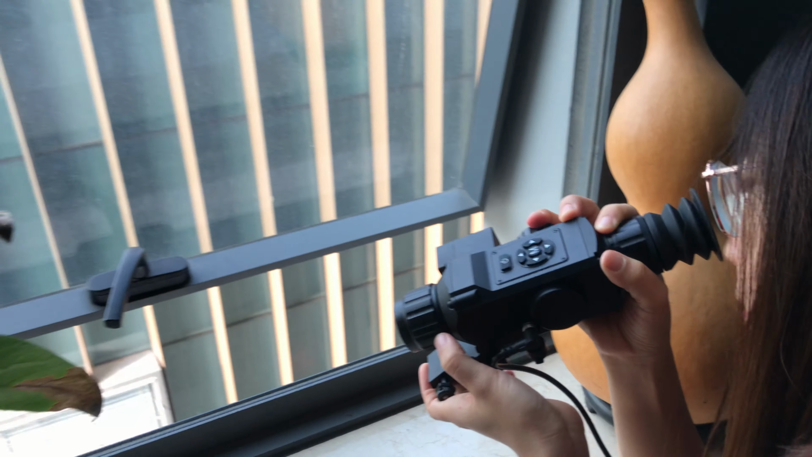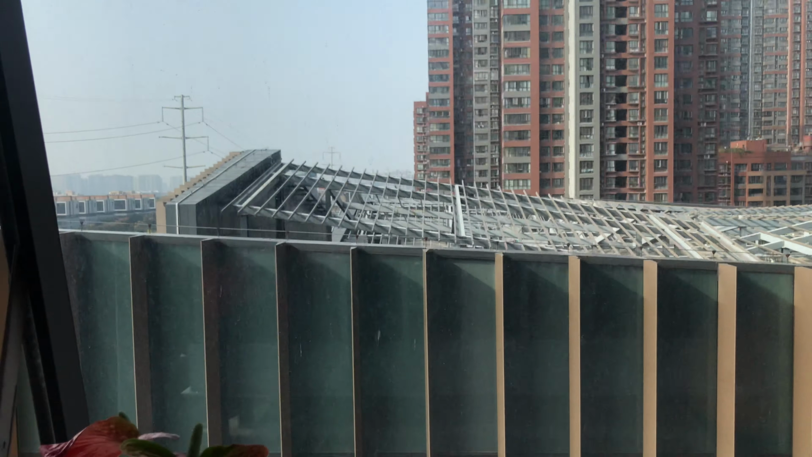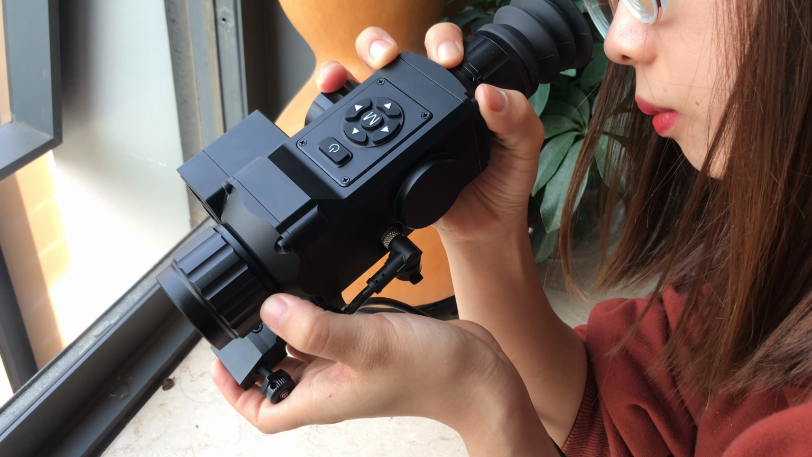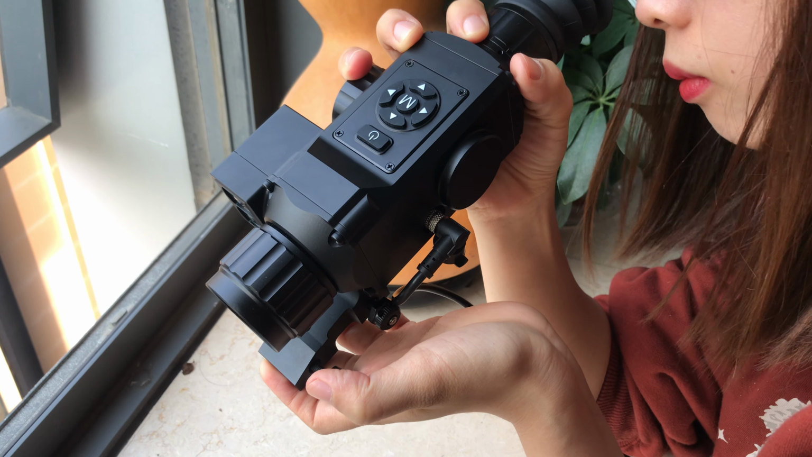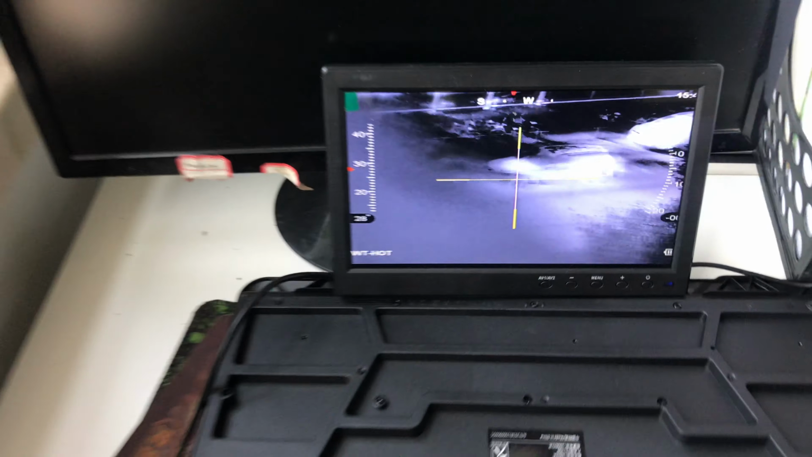Today I'm very happy to introduce our thermal weapon sight with the laser rangefinder function, the performance in daylight. As you see, now in our city it is a sunny day. My colleague holds the thermal weapon sight to aim at some people and vehicles, and we connect this cable with the display to show you the very clear real-time image. You can see.